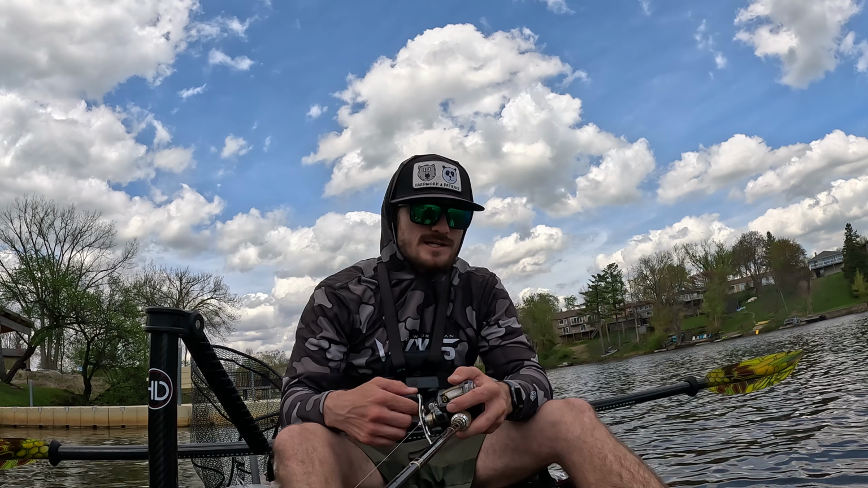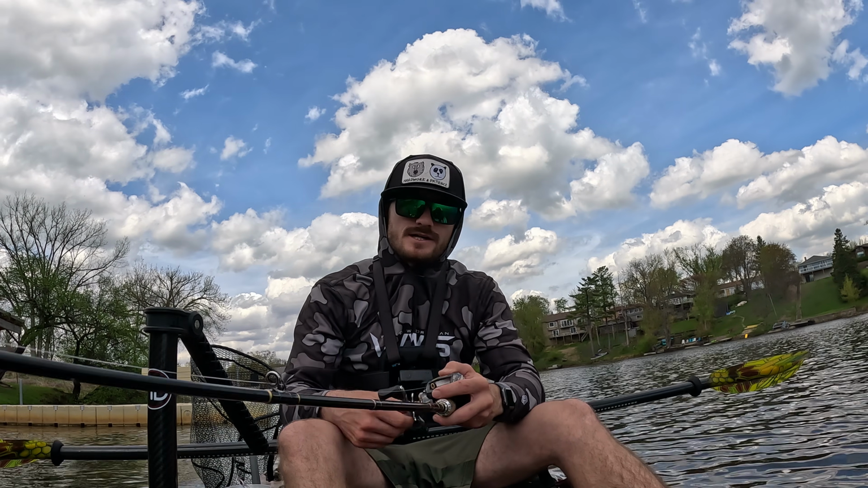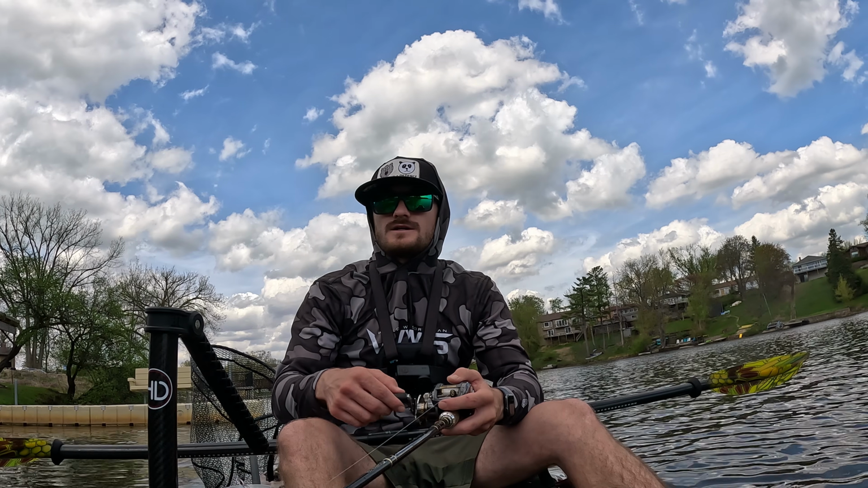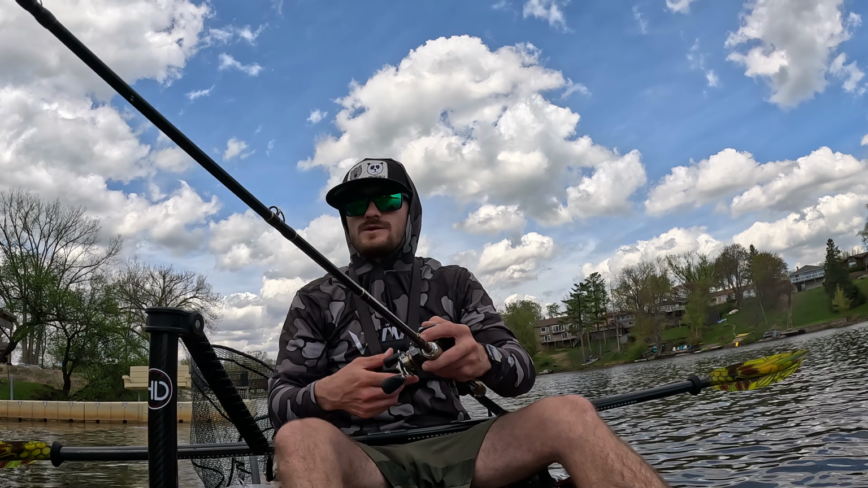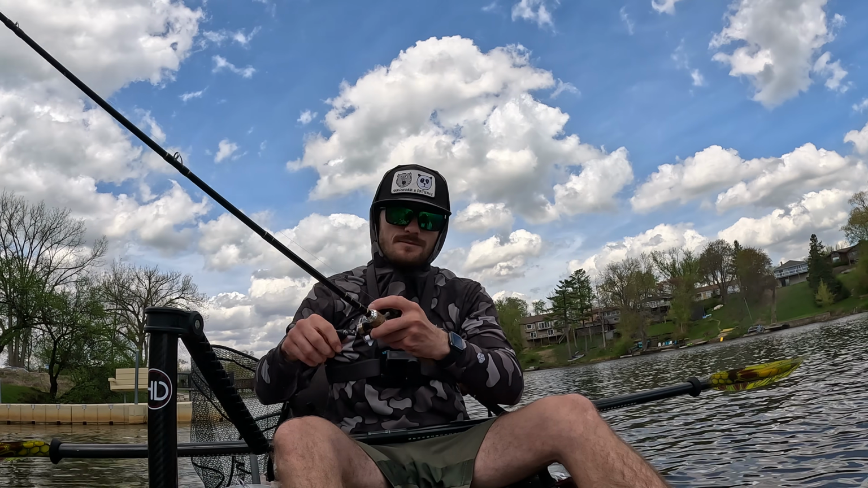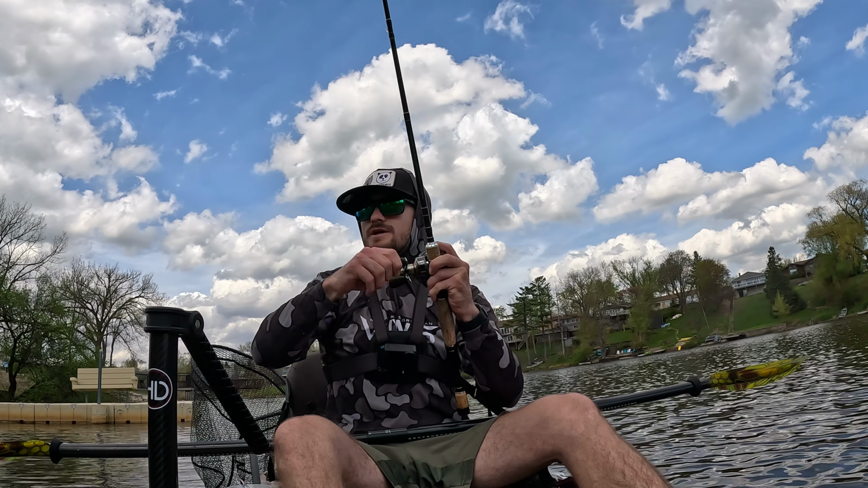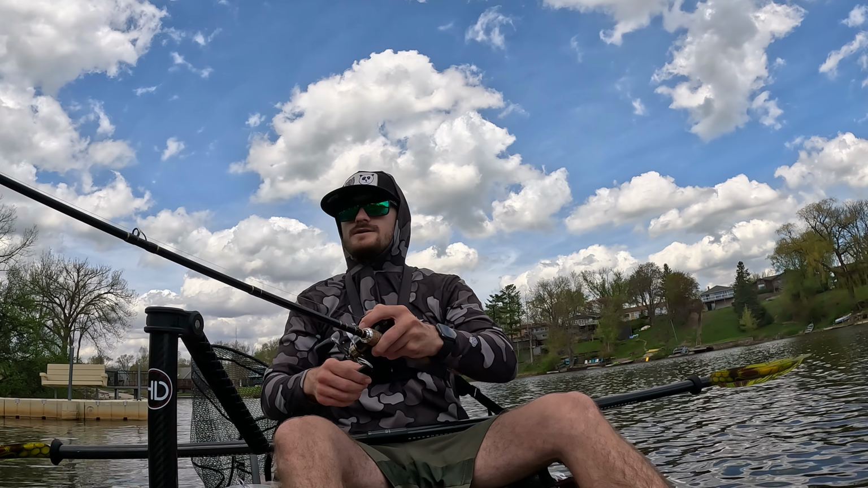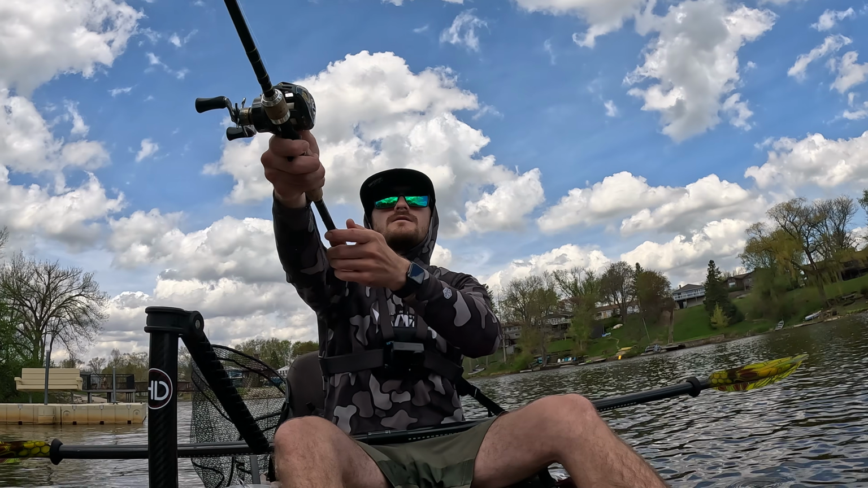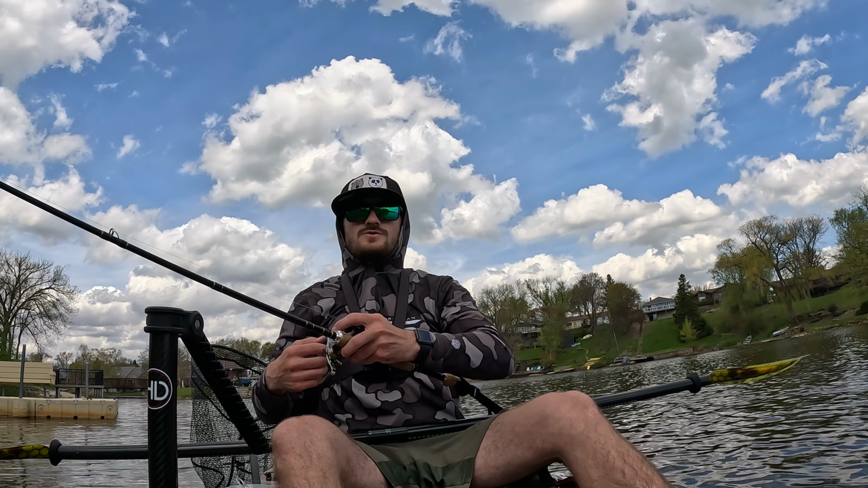Can't wait to utilize this more. Like I said, I've got a trailer for this thing now, so I'll be able to take it to way more lakes. So if you guys have any recommendations, or if you want to see me fish any lakes in particular, let me know. I do plan on doing some musky fishing this spring and summer out of here, and definitely a lot of bass fishing. So yeah, stay tuned for that.